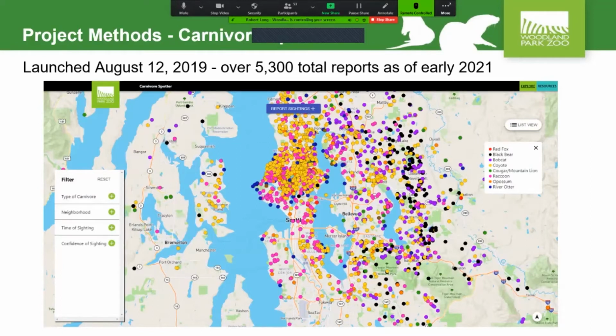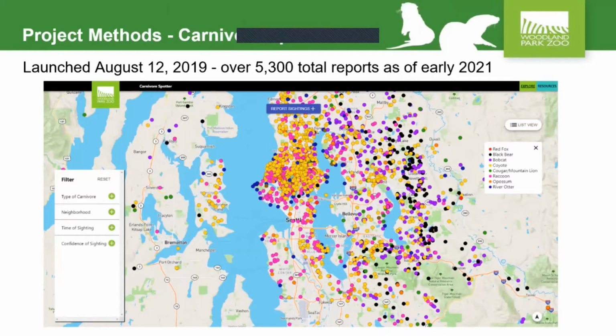And this is a scatter of all the reports. You can see that we had over 5,000 as of early this year. So we have quite a few more. And you can look at them by species, neighborhood, time of sighting, and zoom in and see what's going on around you.